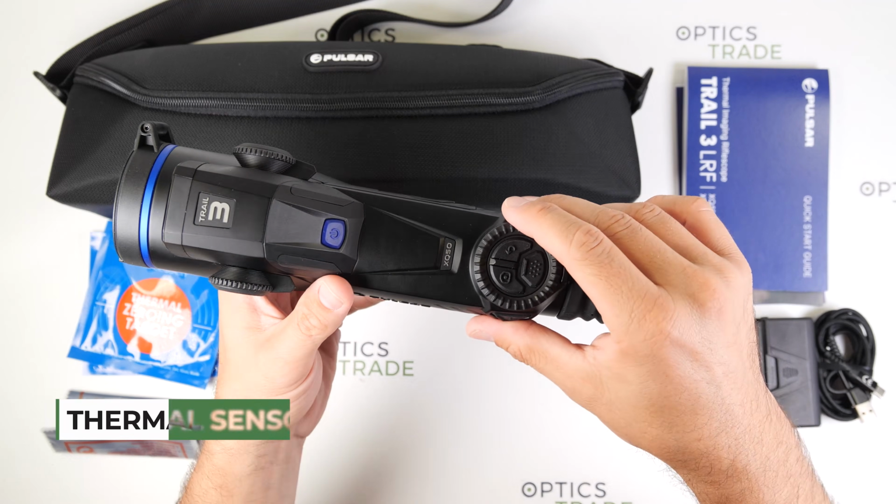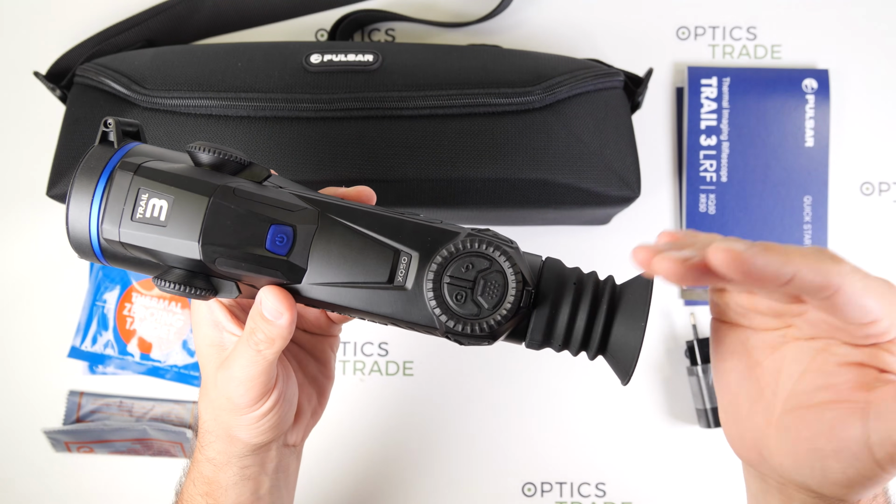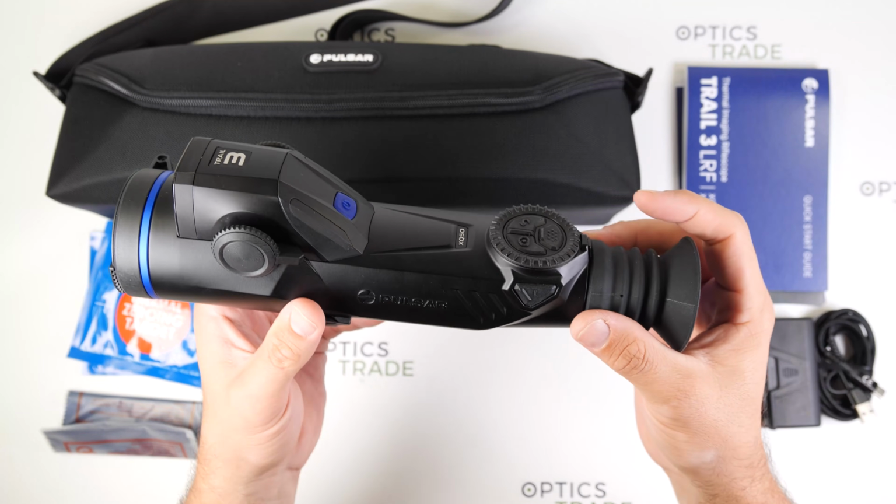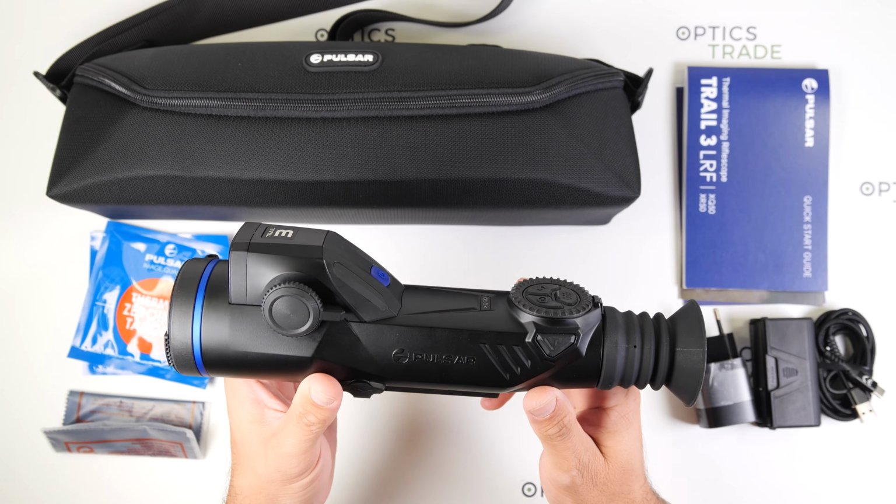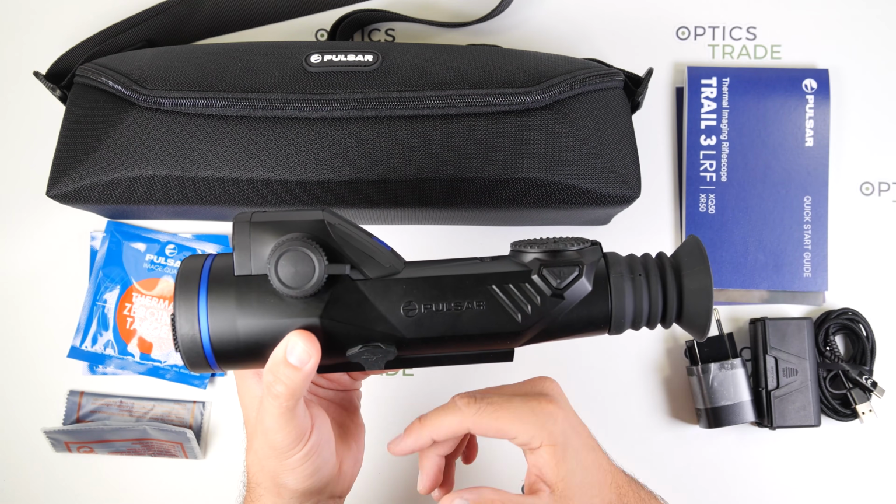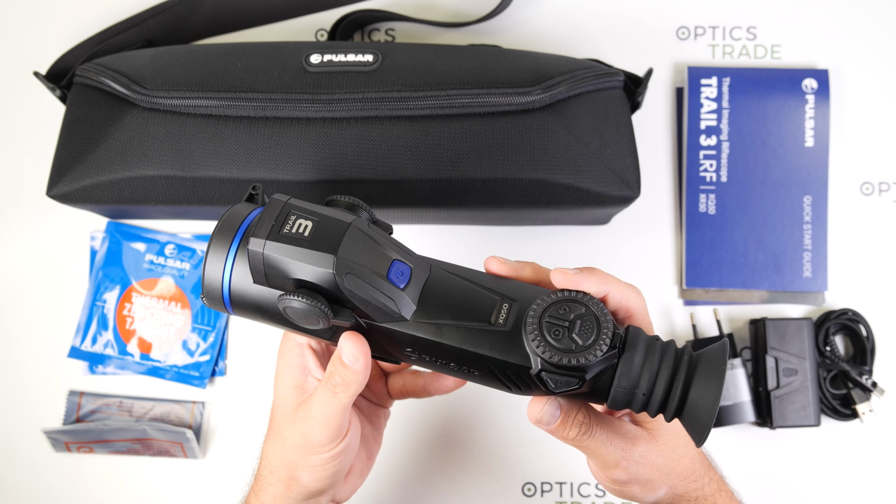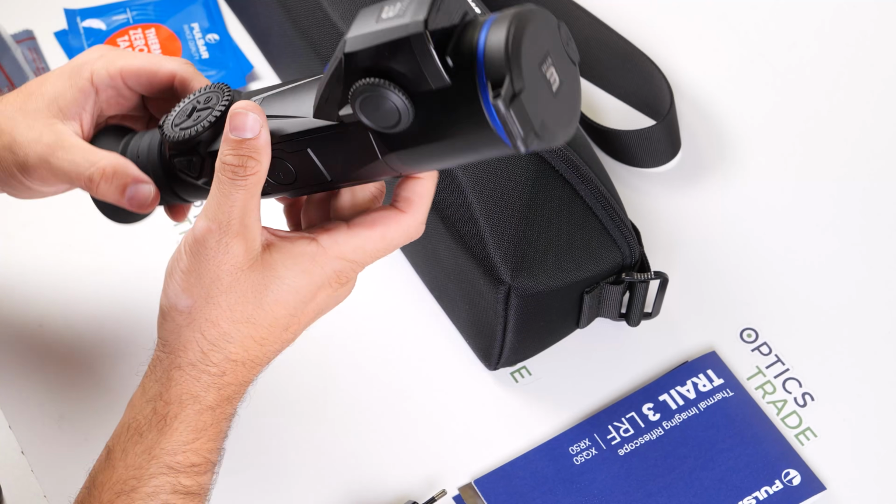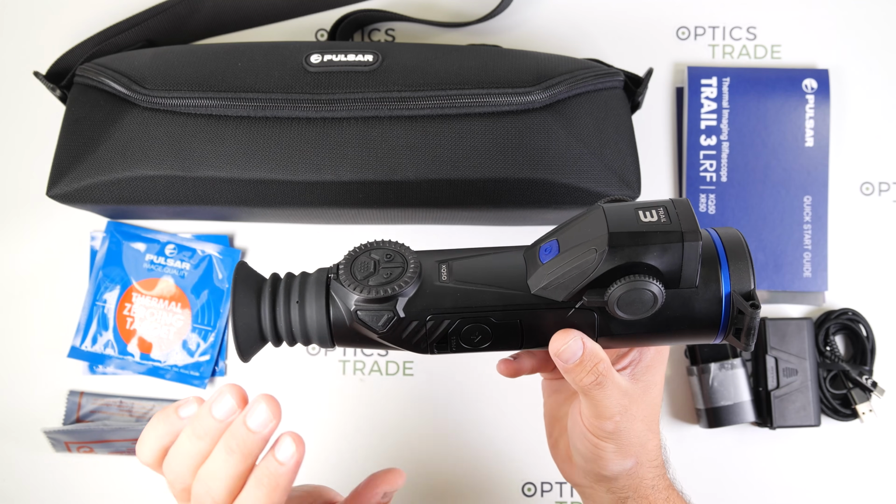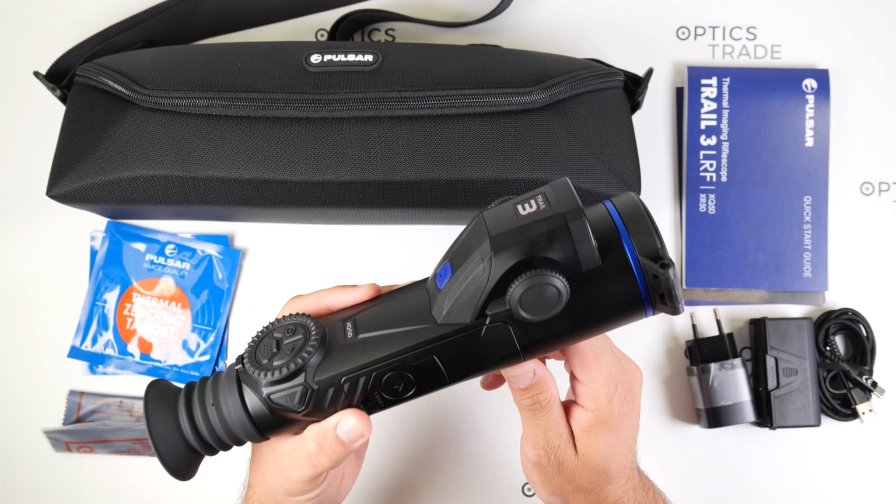The device has Wi-Fi, USB Type-C and Bluetooth connecting capabilities. You can connect to the smartphone with Wi-Fi to the Stream Vision 2 app. With Type-C you can connect to your PC or some other external devices to take down videos or photos, and you can also connect with Bluetooth to your smartphone for the Stream Vision Ballistics mobile app, where you can program all of the ballistics data to your Trail 3 device.